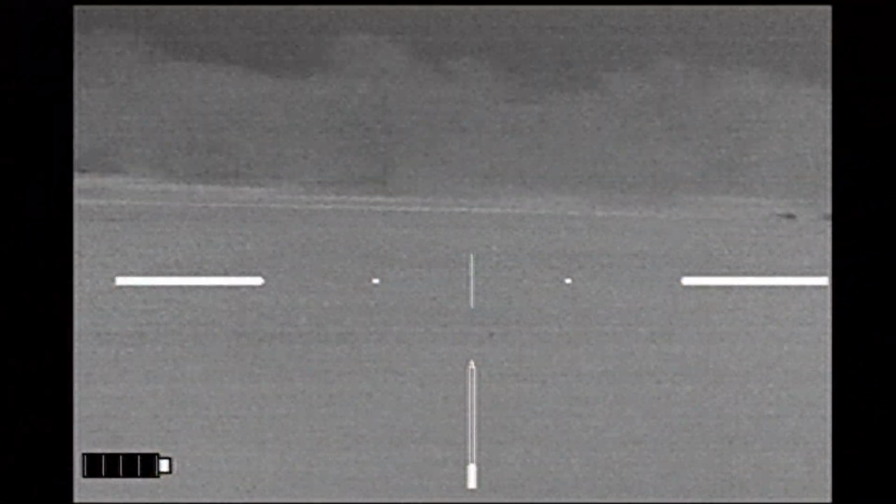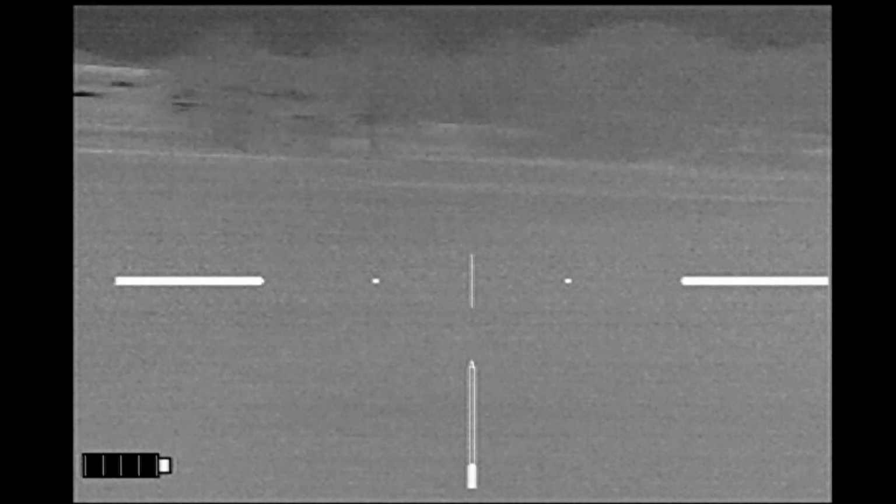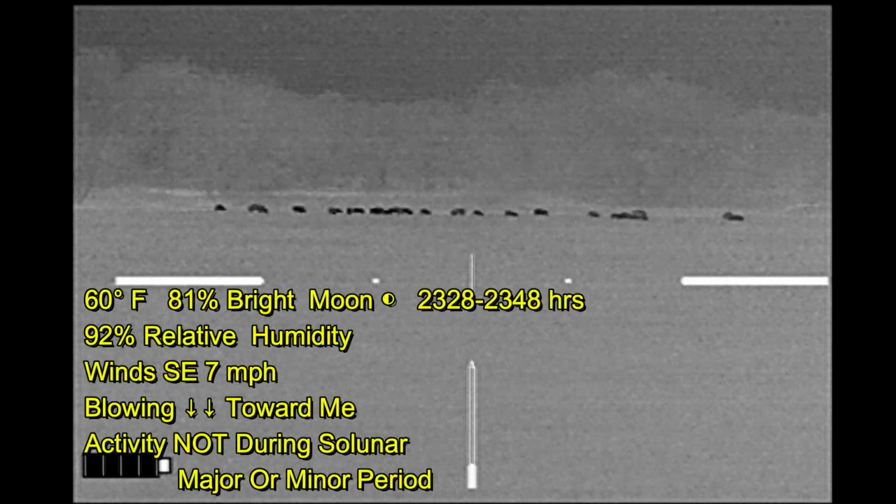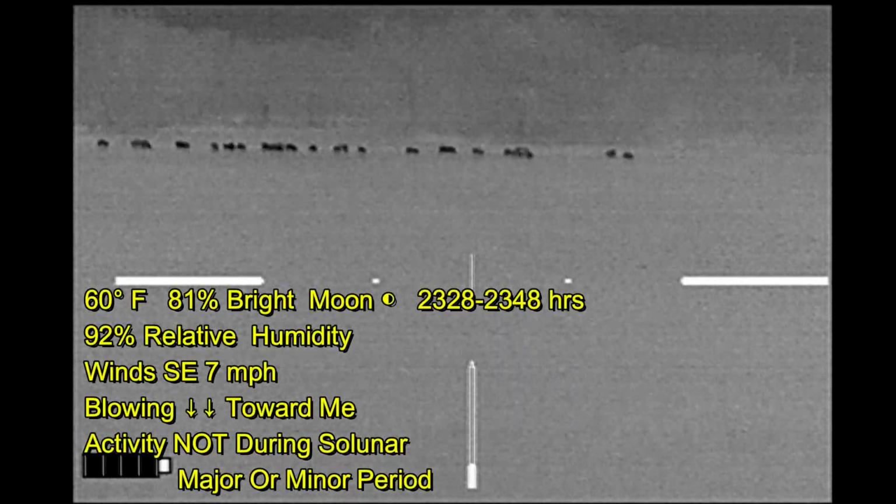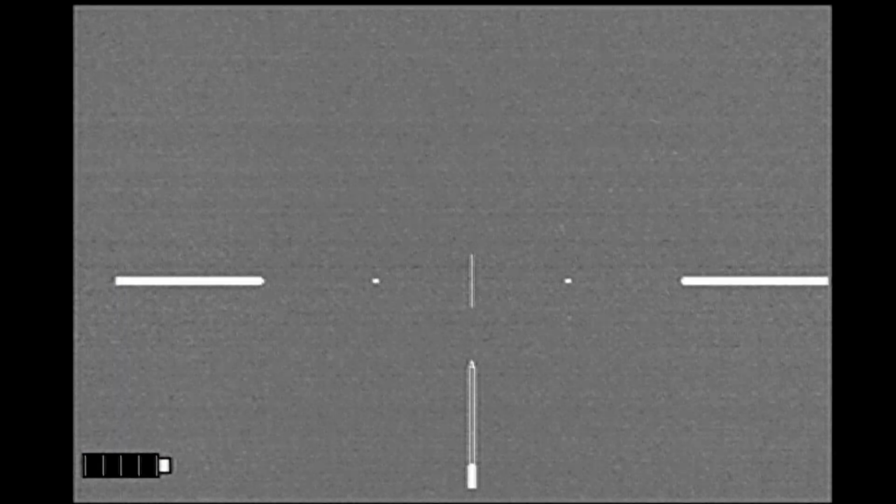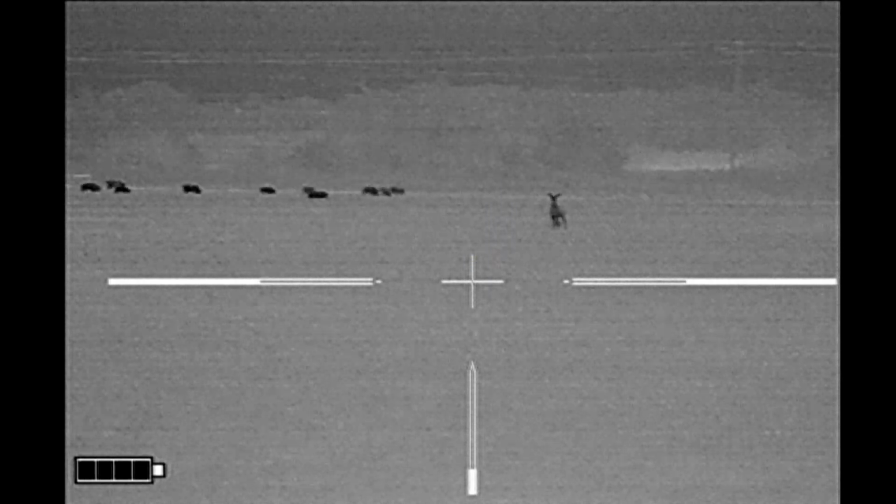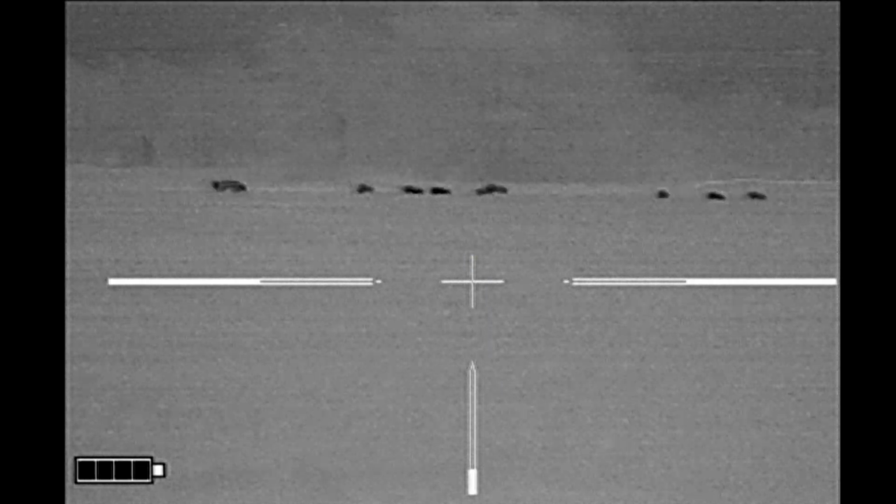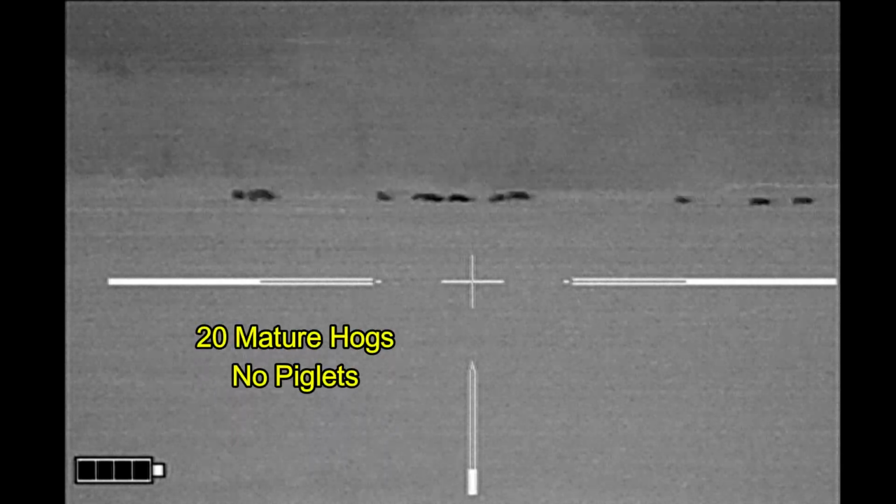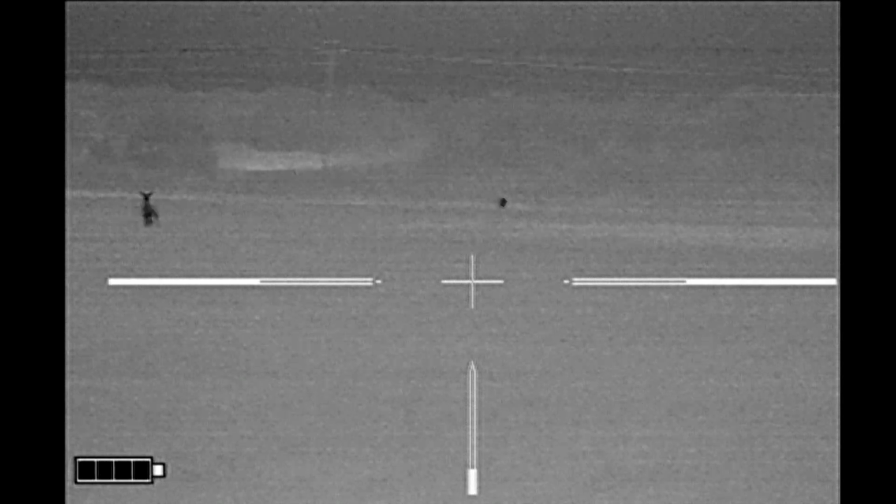He turned out to be a 140-pound boar, and I returned to my observation spot. And a little while later, hogs came in from the east. That looks like a pretty good sized sounder. Unfortunately, they are upwind of me, but at this point the moon has come up, and as I'm making my stalk, I'm actually leaving a pretty good shadow behind, so it's pretty bright. And as you can see, this deer right here is taking notice of me. And I'm holding more interest for it than are the hogs. Looking at the sounder, it looks like about 20 mature hogs. I don't see any piglets with them at all.